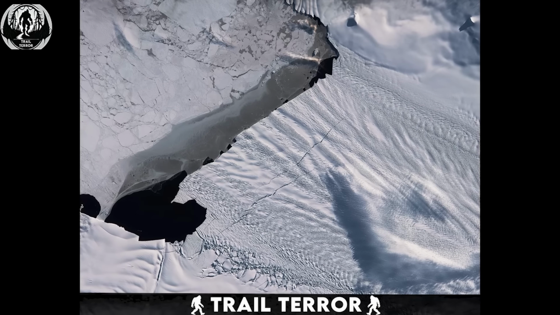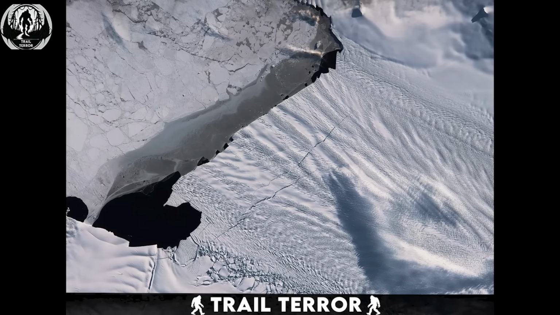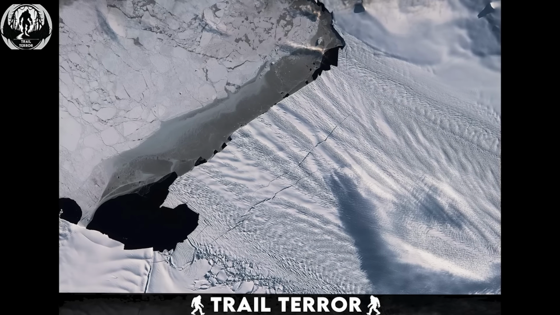Ice can be terrifying, not because of massive icebergs, but due to the treacherous, invisible cracks that can form in the ground.